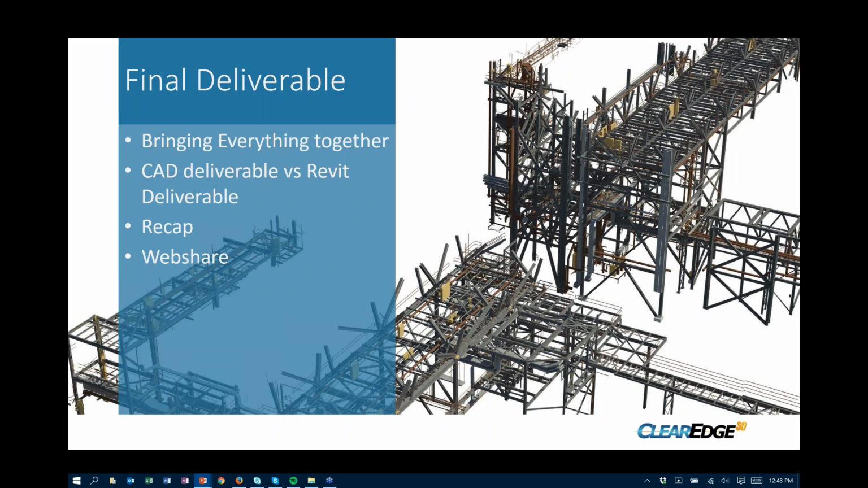We also produce a ReCap file and a web share, which was a really useful tool for a lot of our engineers. It's a really lightweight scan-by-scan view. An engineer who doesn't want to deal with the full model or the full point cloud can come in, look, measure things and gather information for an estimate or just basically a field visit without having to go out into the field.